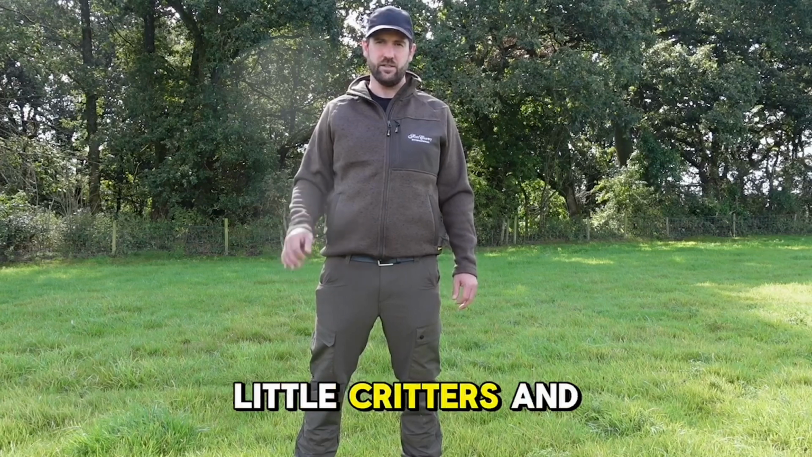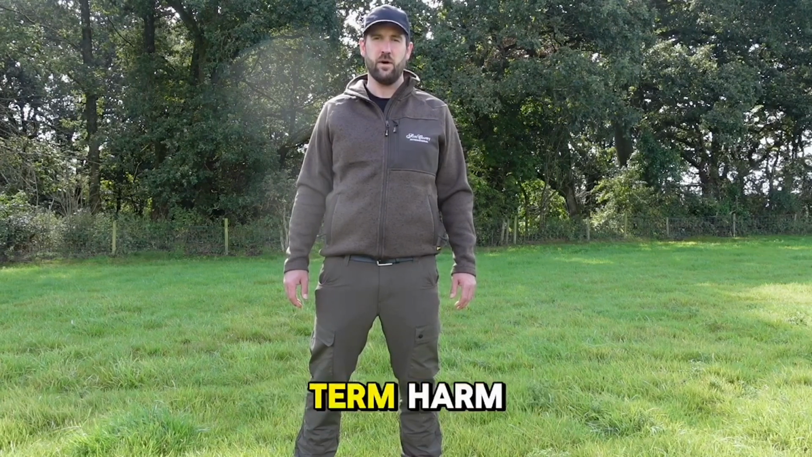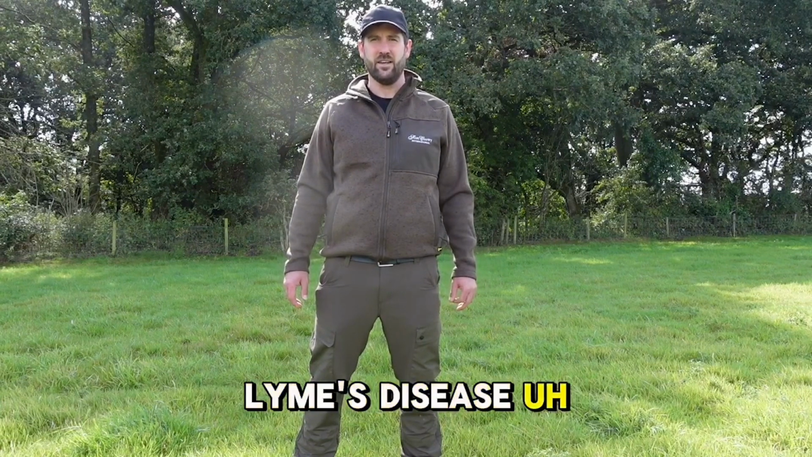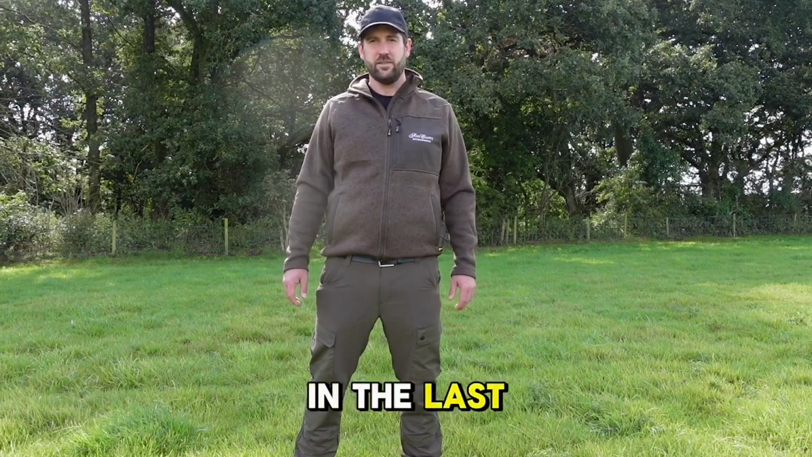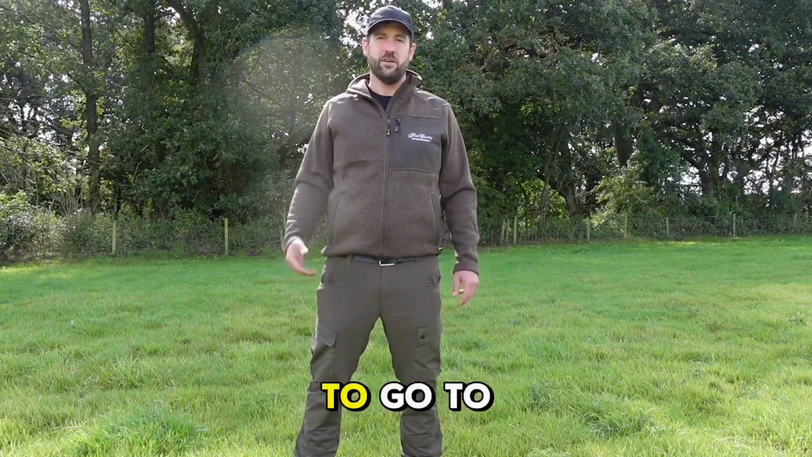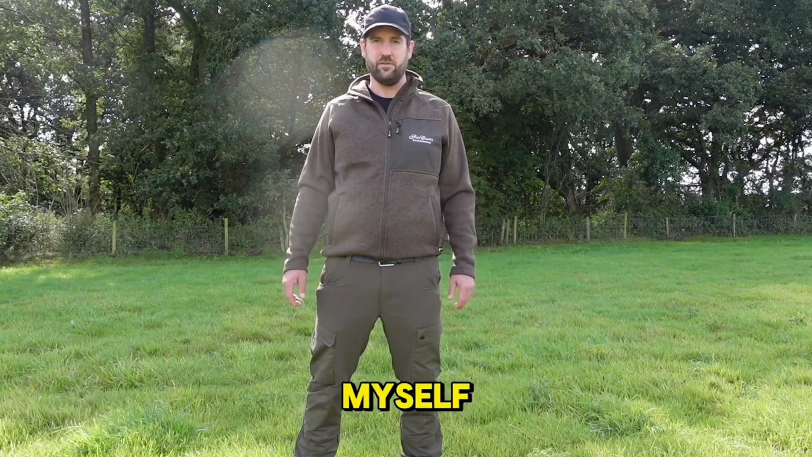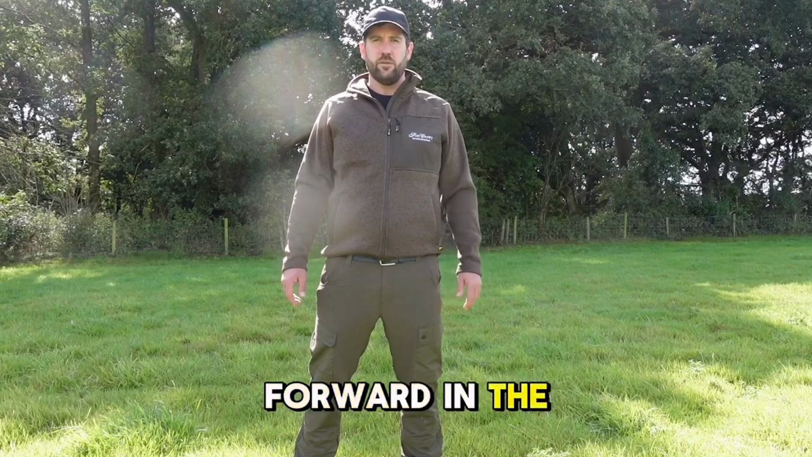There's lots of little critters and bits and bobs that you know are out there that can cause long-term harm. That's including ticks, obviously, Lyme's disease. I myself actually have been bitten by 2 ticks in the last 3 weeks, prior to having this clothing, obviously. One of them I had to go to the doctor for, which wasn't very pleasant, to get the head out, and the other one I managed to get out myself. But there's obviously always the concern there of Lyme's going forward in the future.